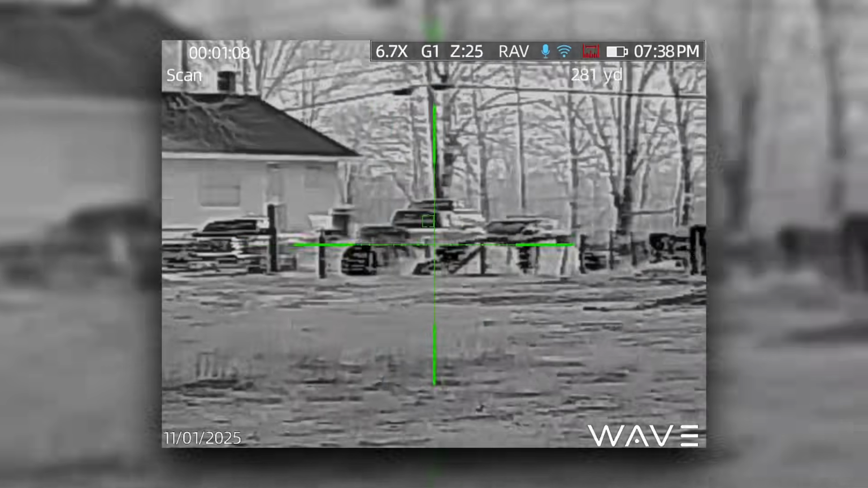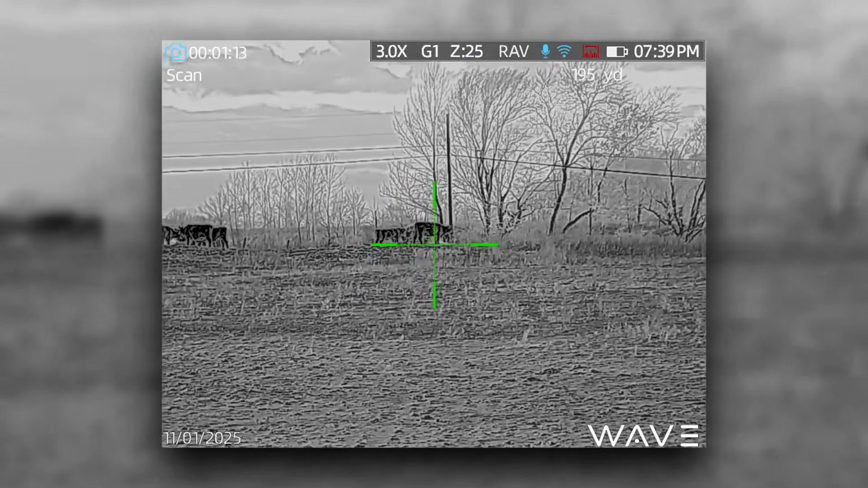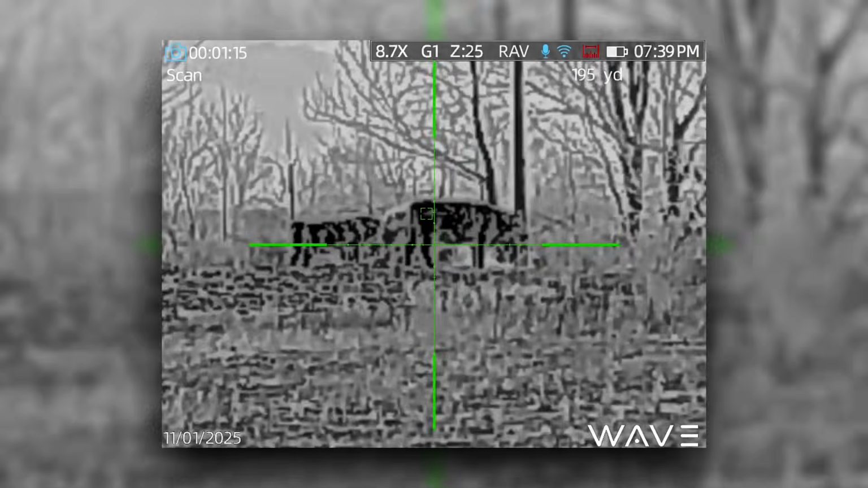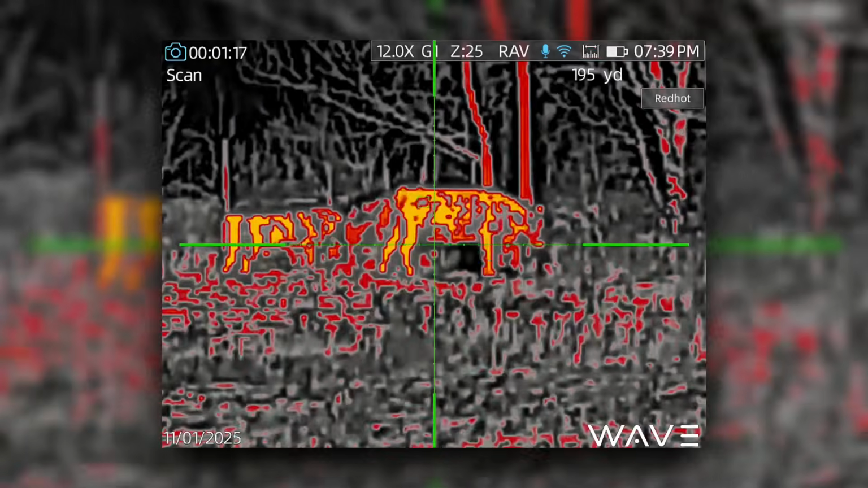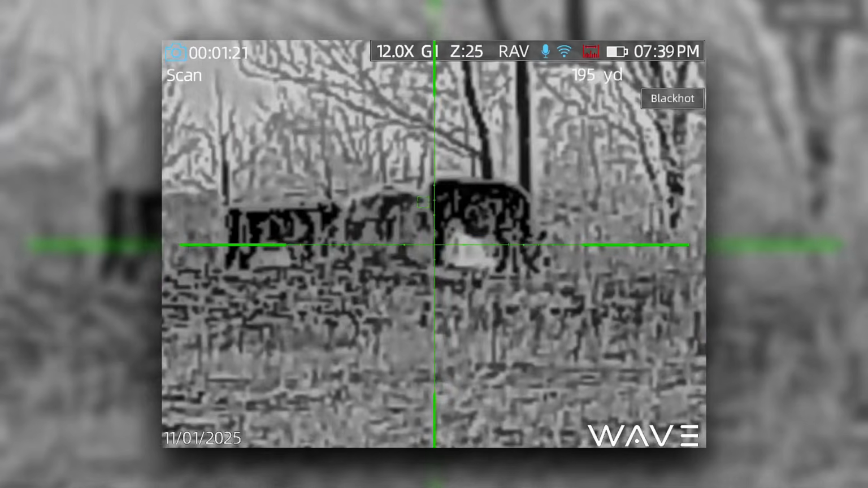Very good performance in poor weather conditions. Okay, it's probably going to be one of the higher performing scopes that I've used in poor weather conditions. But even in premium, ideal conditions, you're getting a phenomenal image out of this scope. Scope runs on two 18650 batteries, you guys.